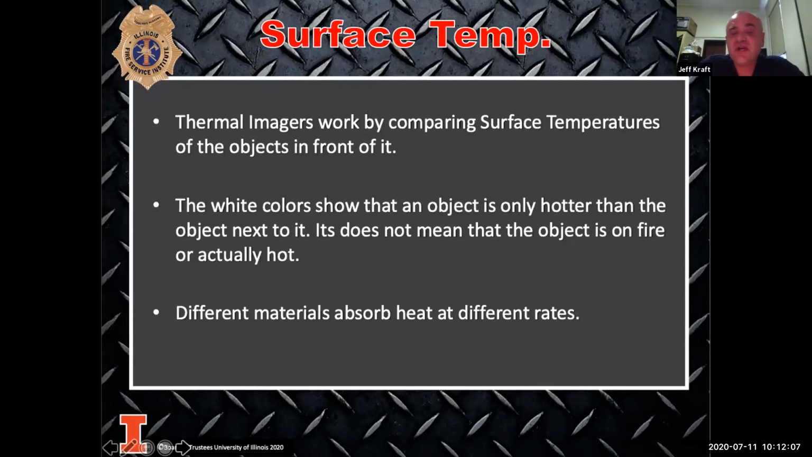So when we talk about how the thermal imaging camera works, we're not going to get into the sciences and how all the computers take that information in and what they do with it. We just need to know it looks at surface temperatures. So if there are things in the room, say you have a metal desk, a wooden bed, and a plastic chair, they're all going to show different signs on that camera for the temperatures they are, because everything takes in heat at a different rate.